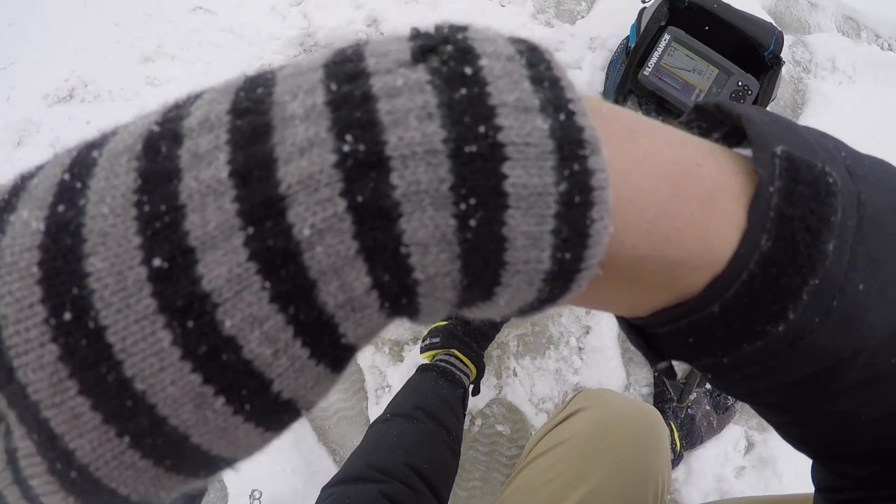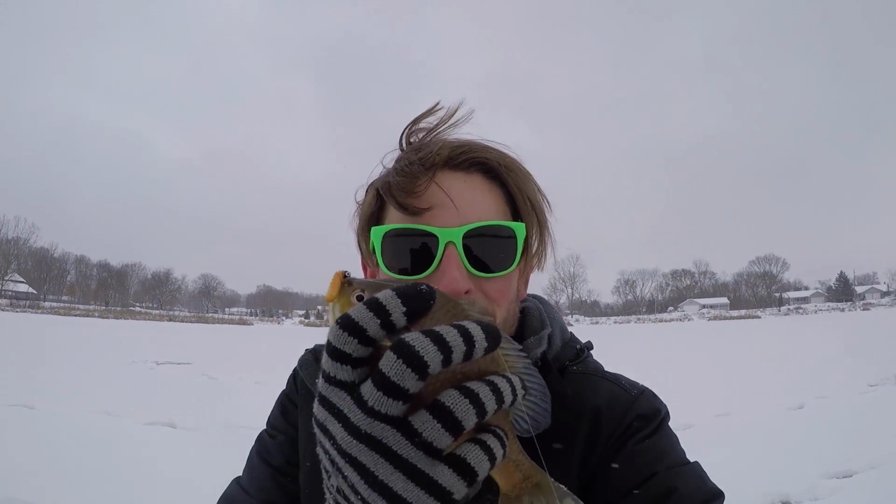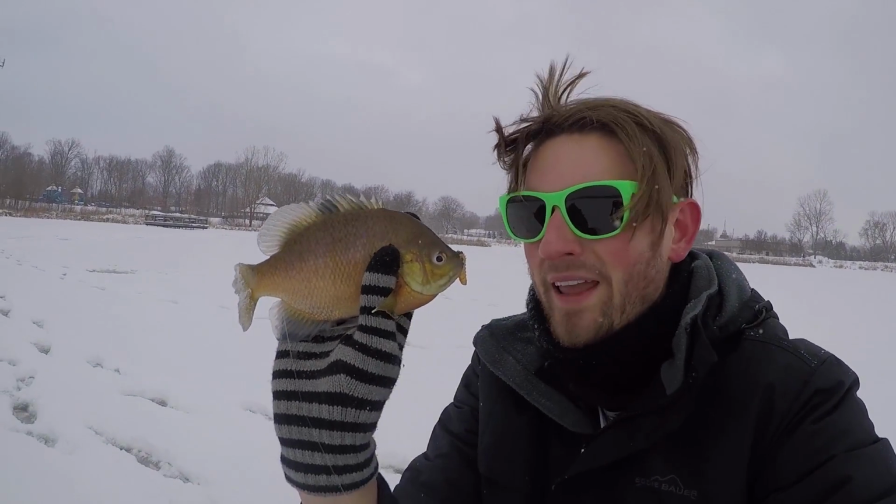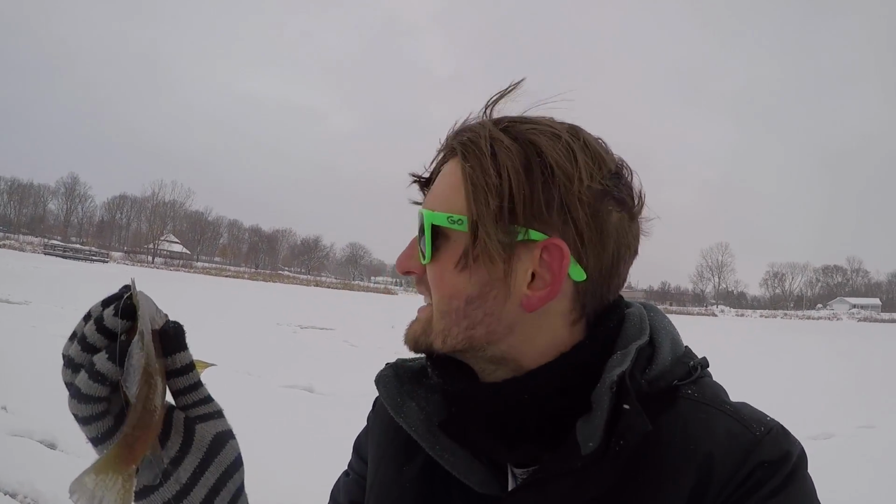Oh, big old jumbo, folks. See, this, my friends, is why a fish finder makes the difference. I know my hair's all screwed up, but look at this. Nice jumbo gill right here. He absolutely smoked that waxy. That was so fun. That was the first time I really video game fished while ice fishing. This was super fun. I'm gonna release this guy. Yes, I'm pumped. I am so pumped right now.